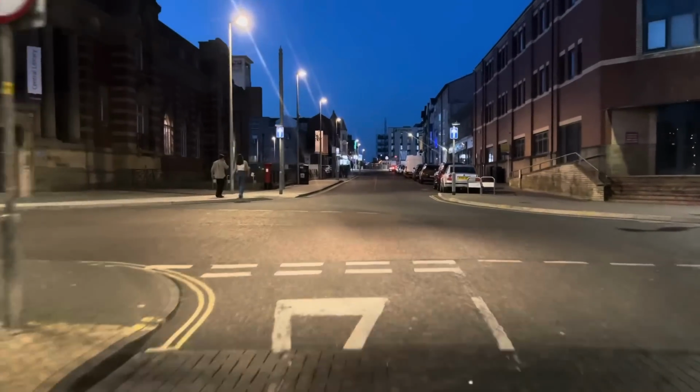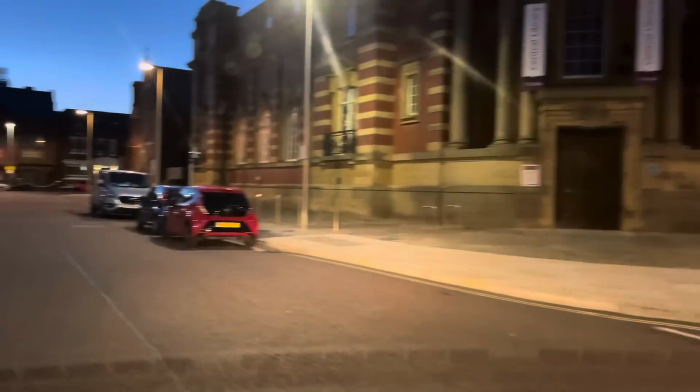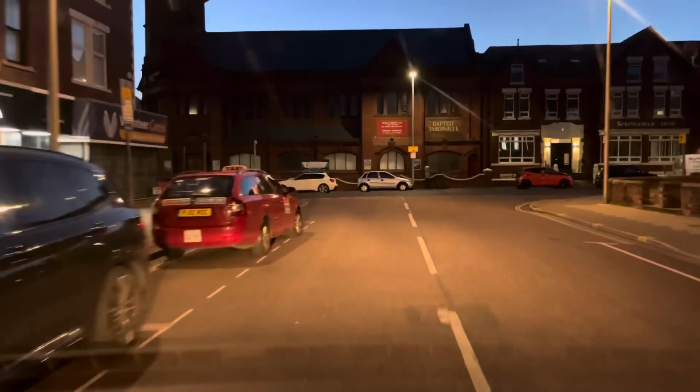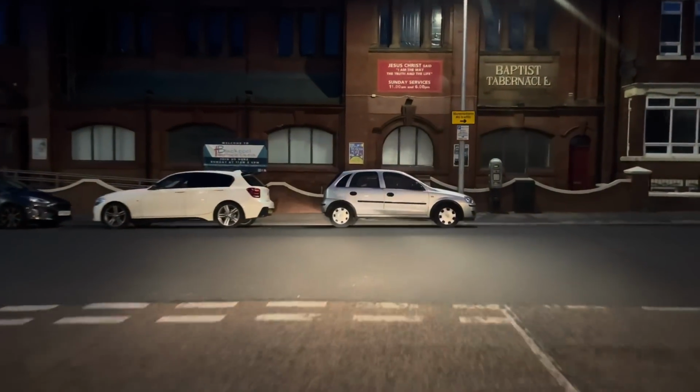I'm being a bit lazy tonight, folks. I couldn't be asked walking, so we're having a drive around. So let's take a look up here, shall we? We'll go on to Dixon Road, Mark Kelly's. We'll have a little look up there, shall we?